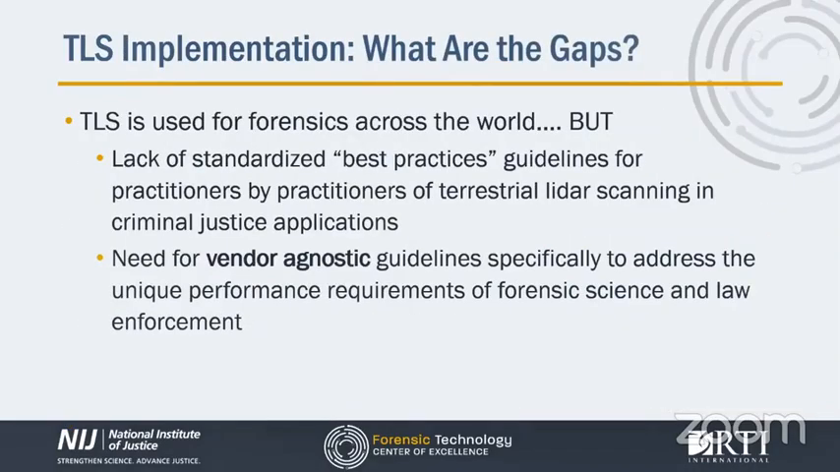In 2018, practitioners approached the FTCOE about creating a working group to address the following practitioners' needs. While TLS devices have been broadly adopted across the forensic and law enforcement community and are often used for documenting and reconstructing crime or collision scenes, no standardized vendor-agnostic guidelines were available for end users.